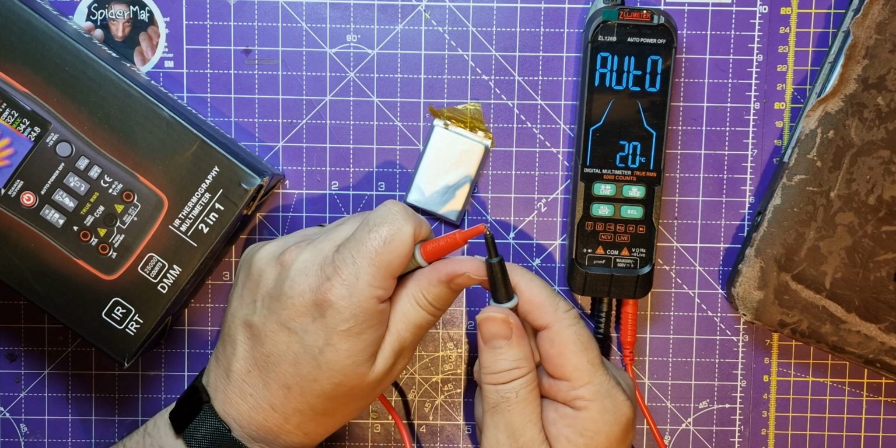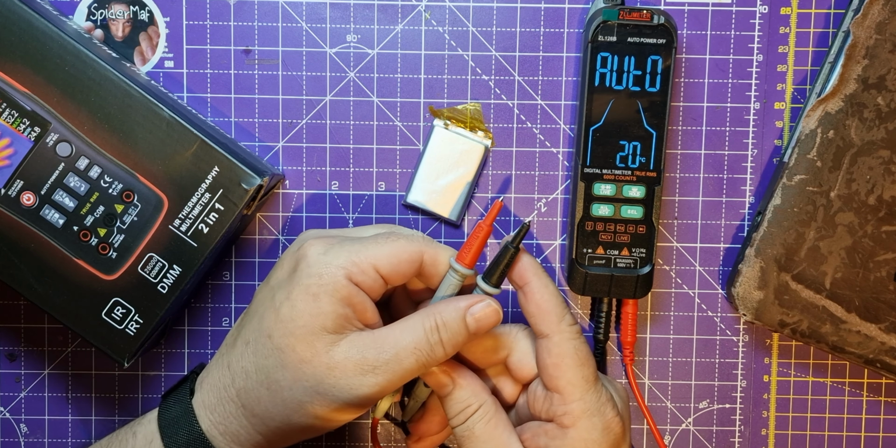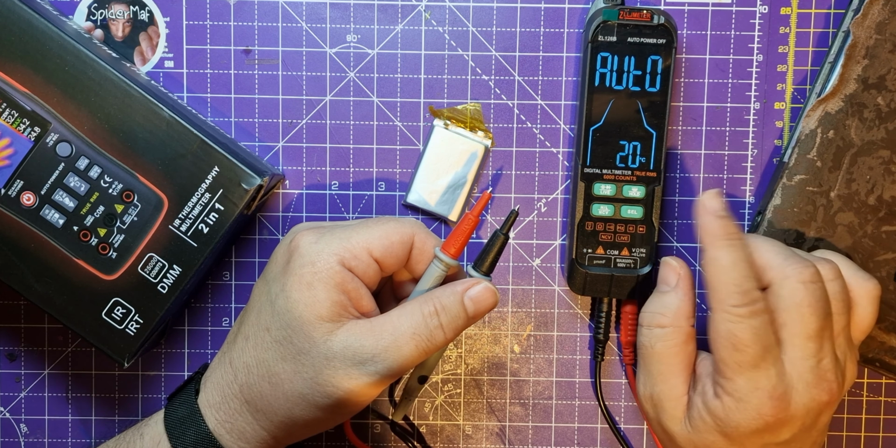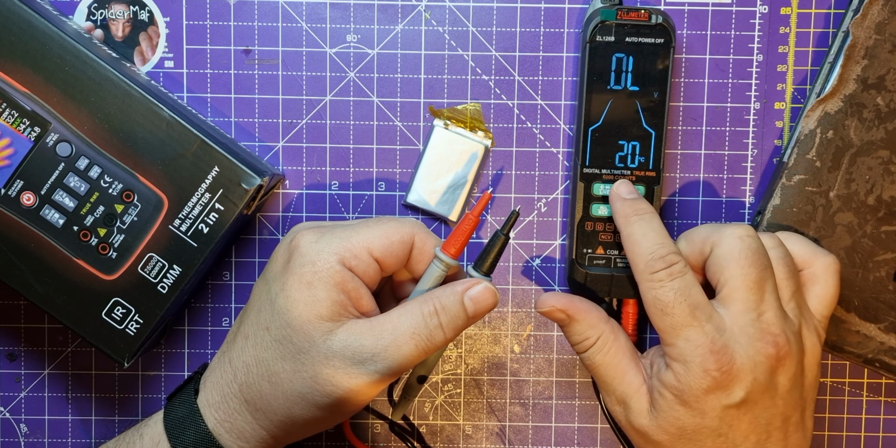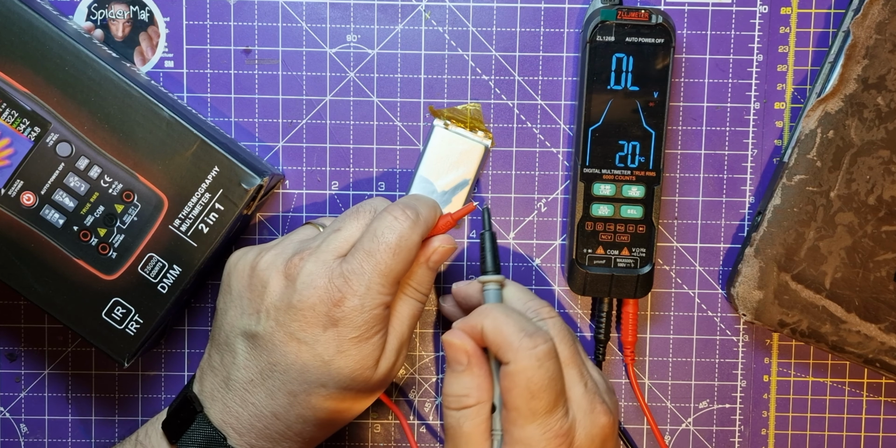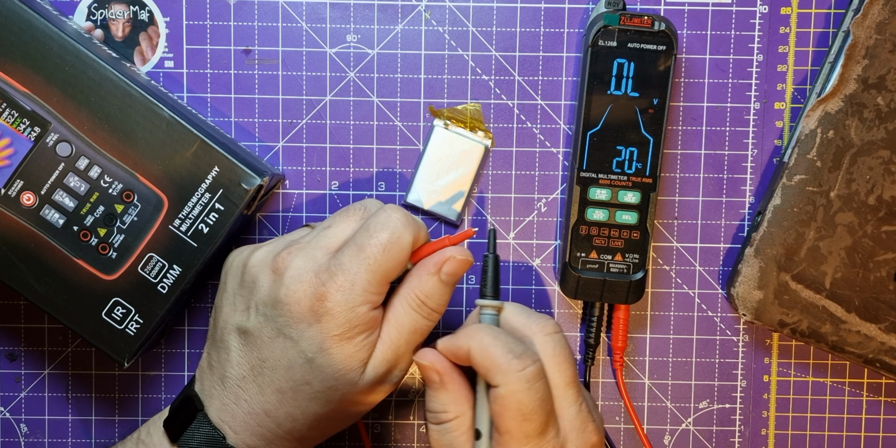So I mean, it'll do loads of things in auto, I think. If I short that, it does continuity. So I've got a feeling really what I should do is find some way to make this lock on to voltage. But I'm not 100% sure how to do that. All right, that's capacitance. That's now voltage. So if I short that, it's showing no volts, although it does have a little multimeter setting. Don't know whether that is what I need.